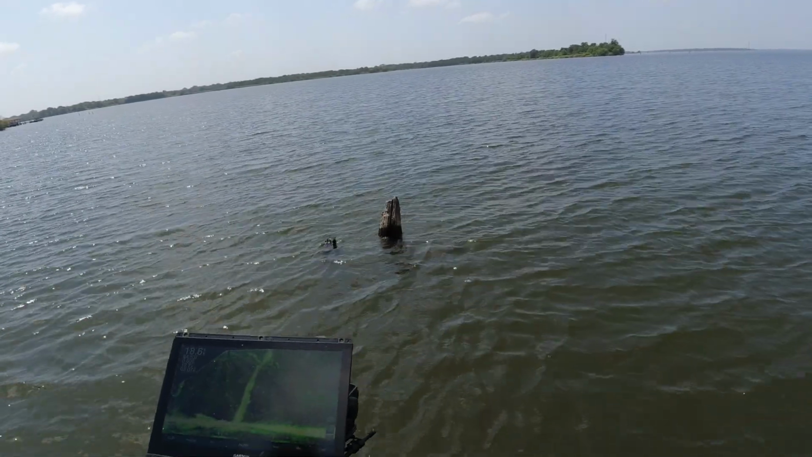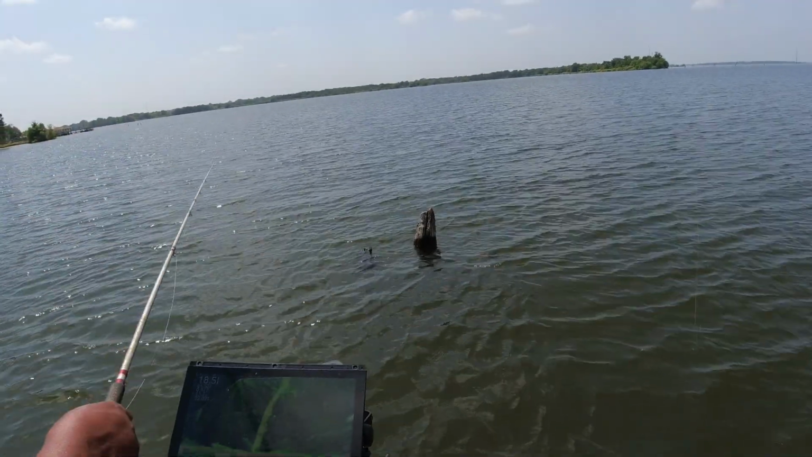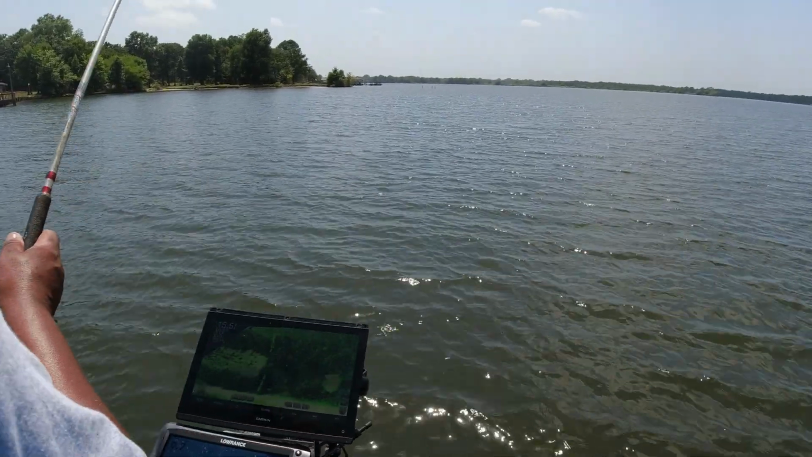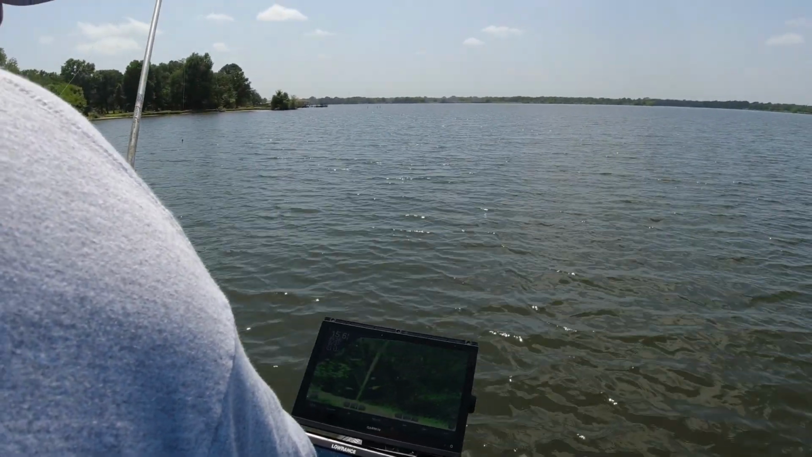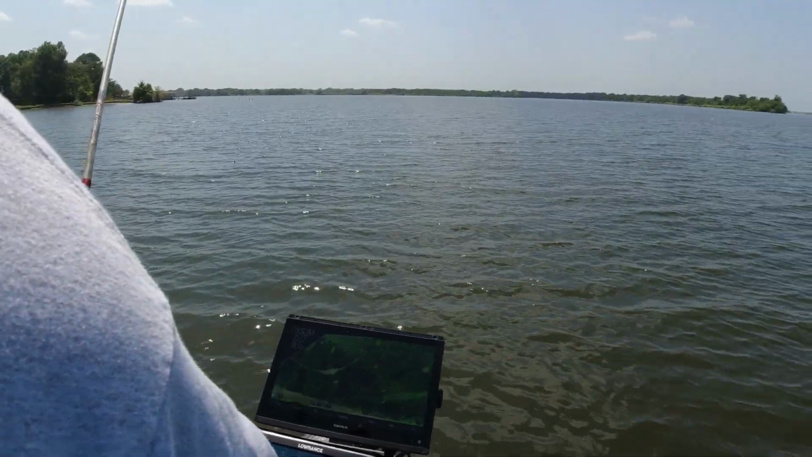15 foot down. Sticking the butt out. Tight to that tree. Turn away. Coming back to the tree. 2 of them. Oh yeah. I don't believe there's no crappie in there. I don't think so. They're moving too. Yeah, them catfish. You can see that. Man, yeah. That would have been a fight, son.